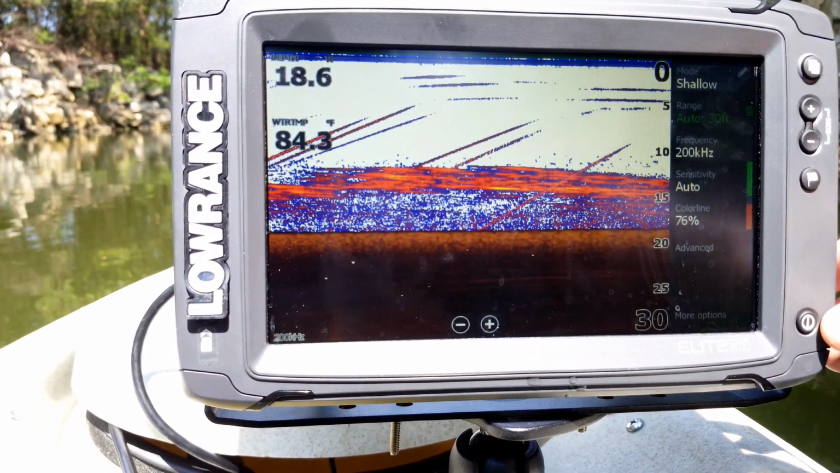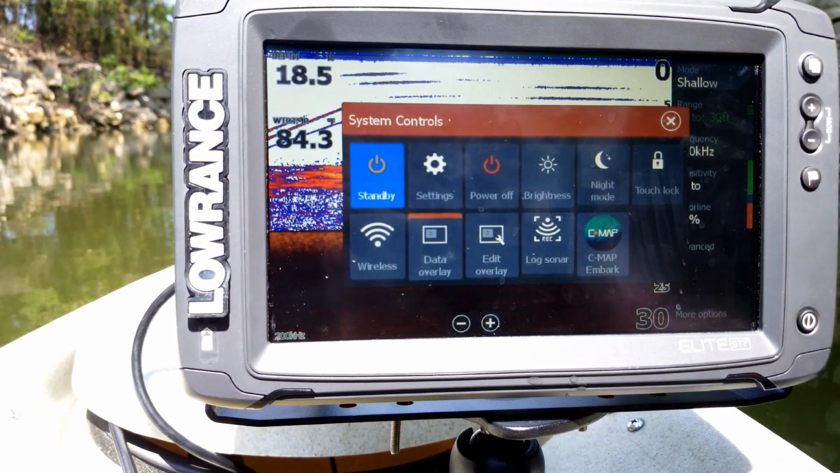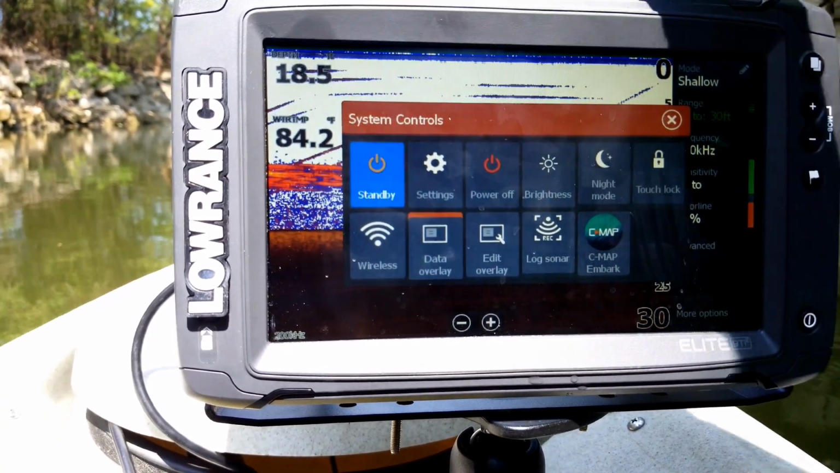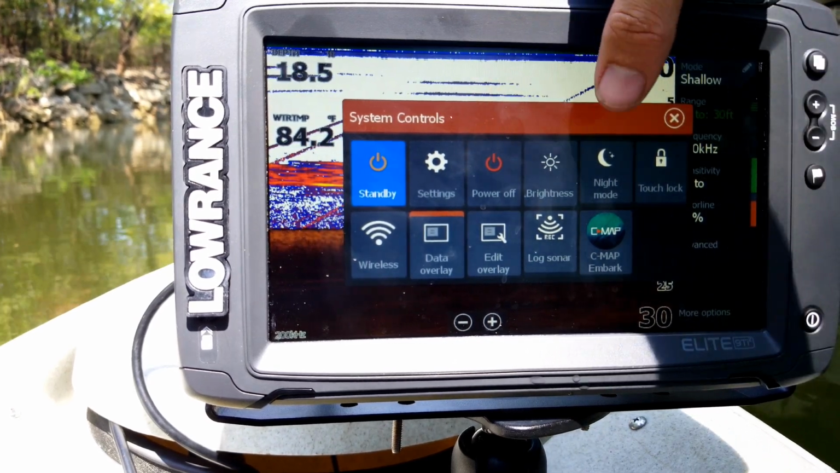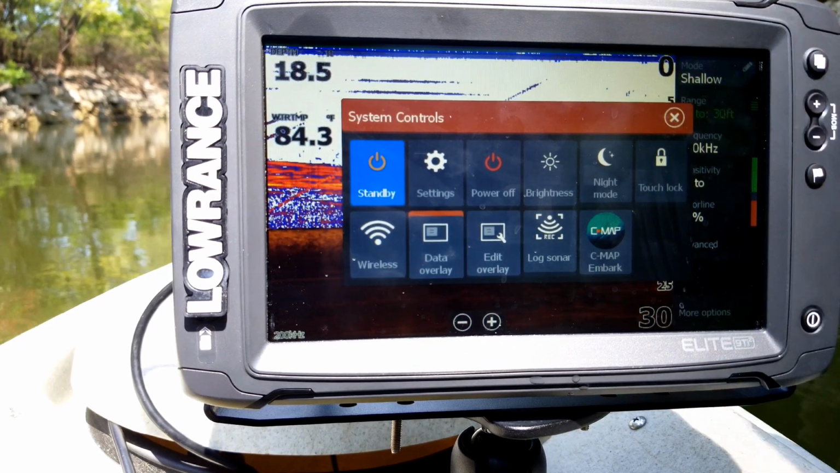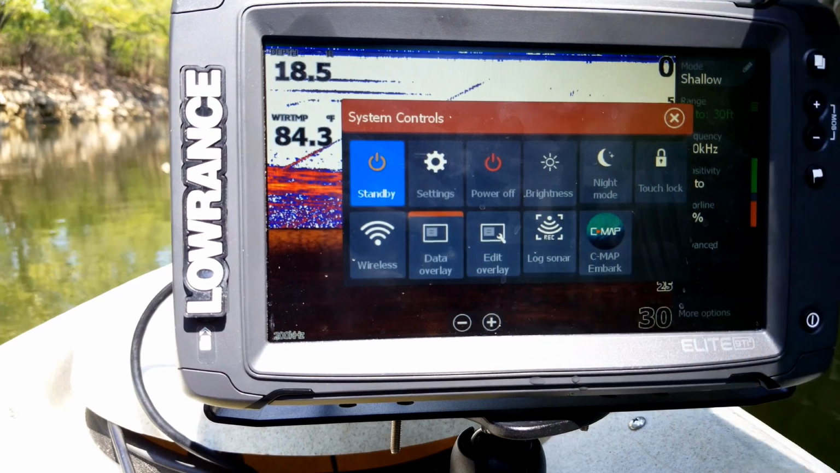What I'm going to do is press my power button right down here, which as you can see brings up the system controls, which gives me the option to have standby, I can go into my settings, I can power off, I can control my brightness. You've got your night mode, touch lock, that's how you can edit your overlay, how you can log your sonar.